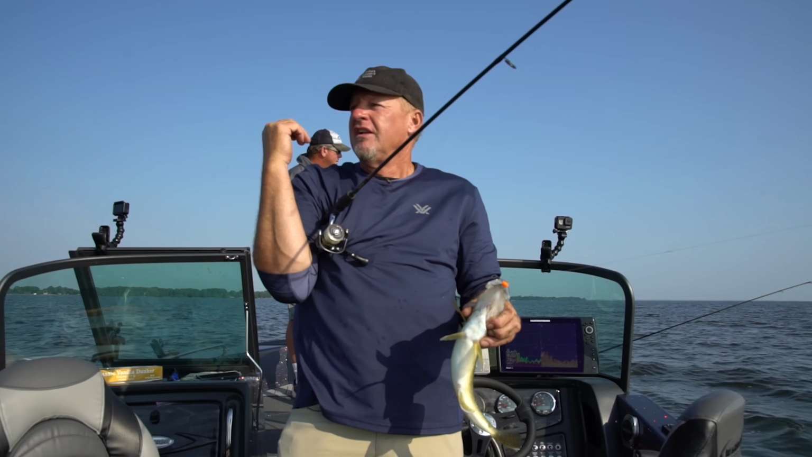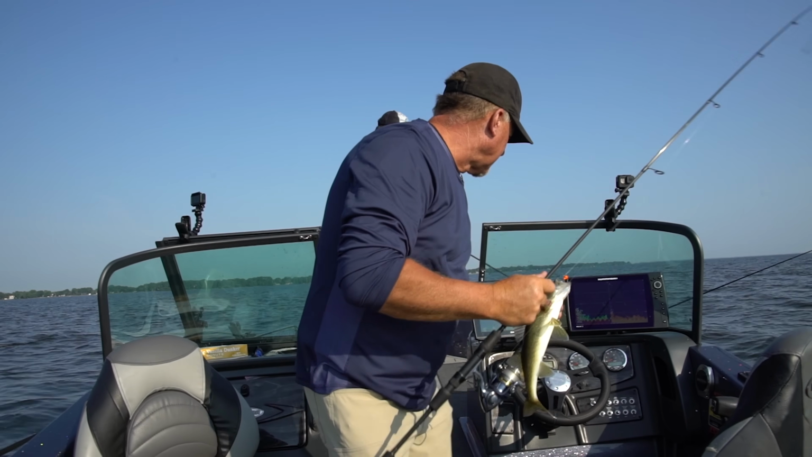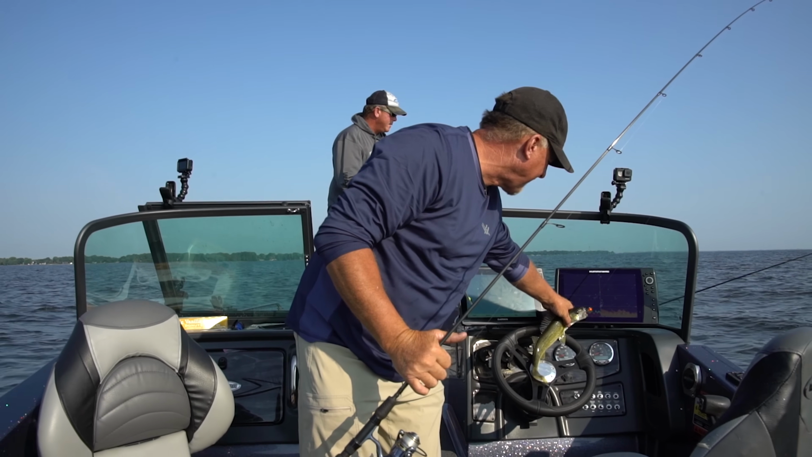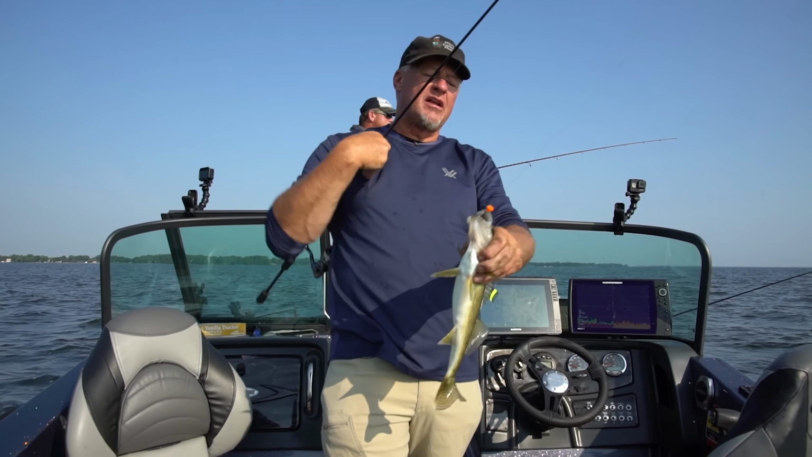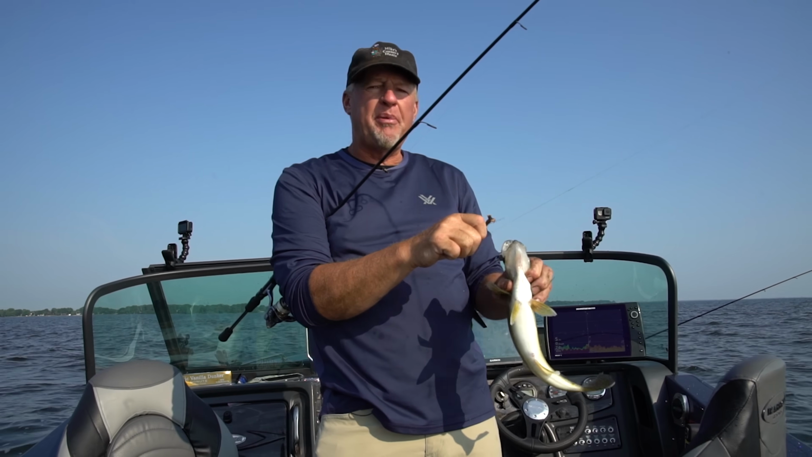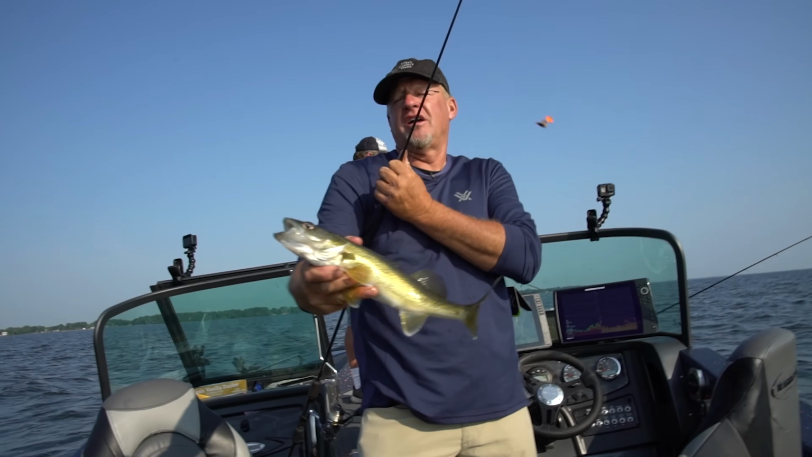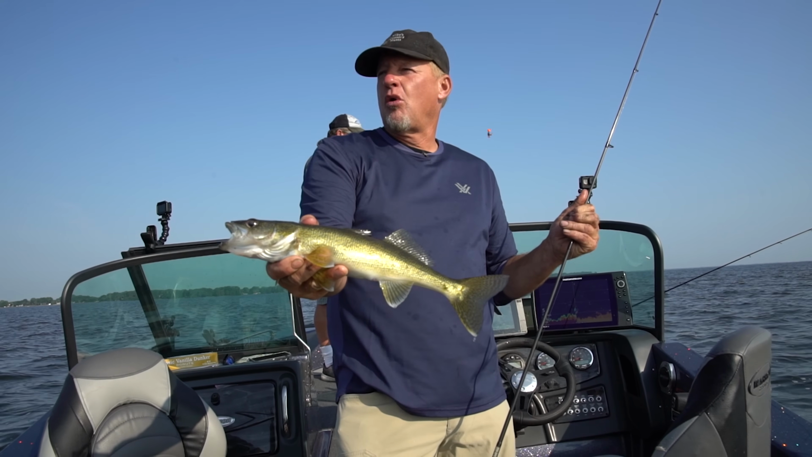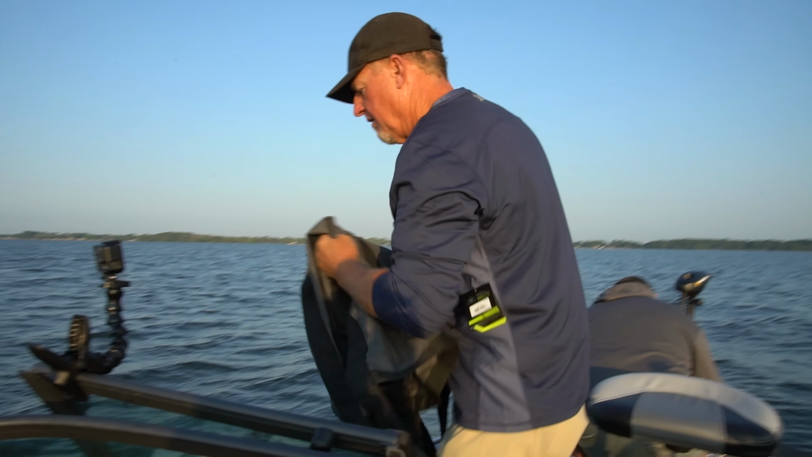Now we're kind of switching things up a little bit, but if you look at the locator, we're moving about a half mile an hour, which is perfect. That's why we got the drift sock out. Lance is casting the crankbait. Now, if we were both casting a crank, we wouldn't need to have the drift sock out. The wind right now is probably about 6-8 miles an hour.